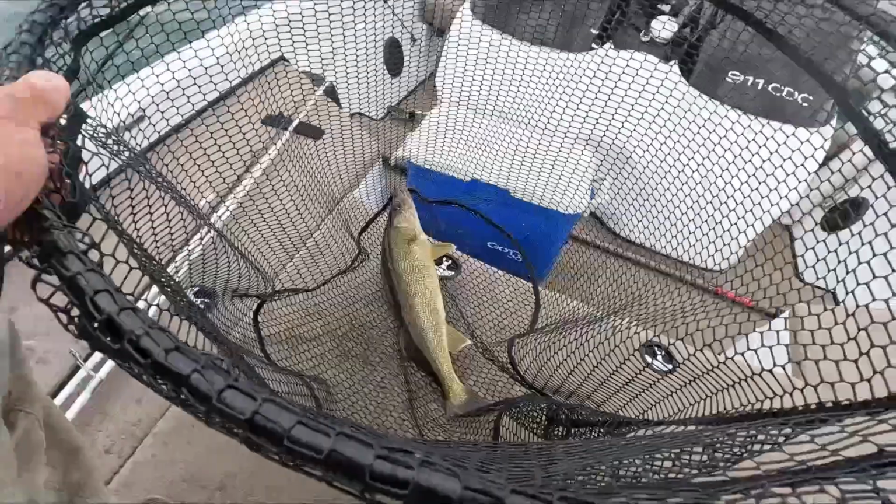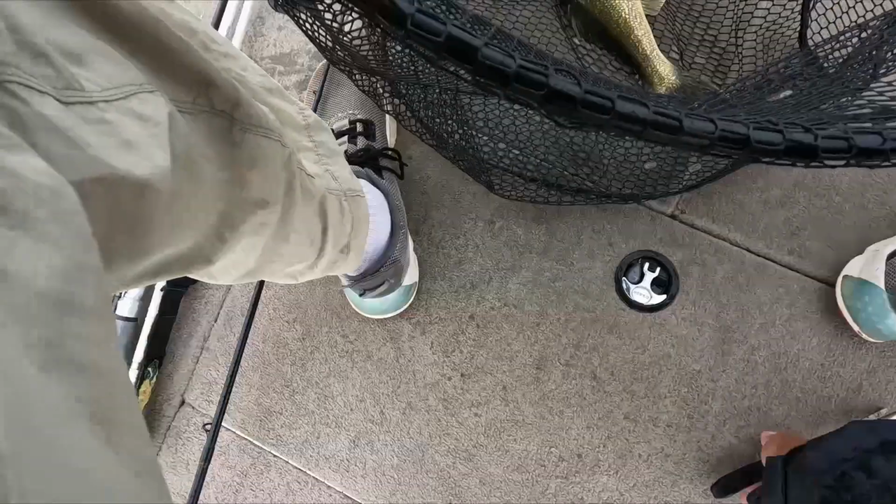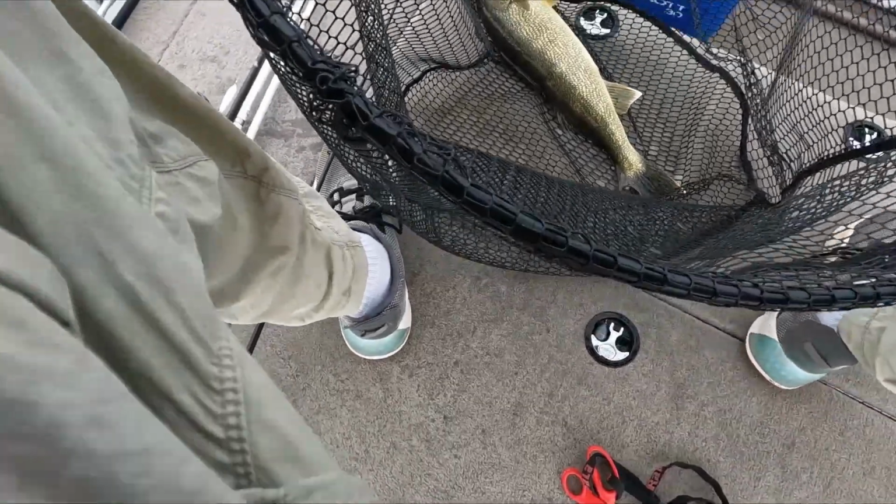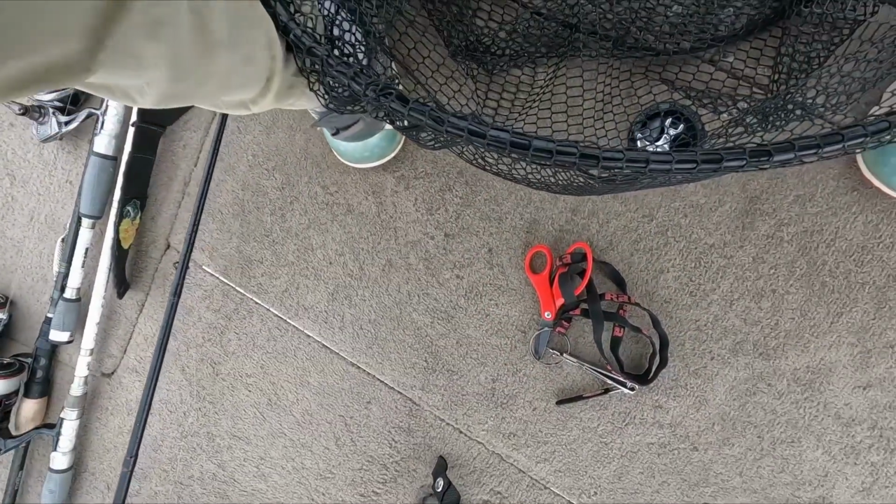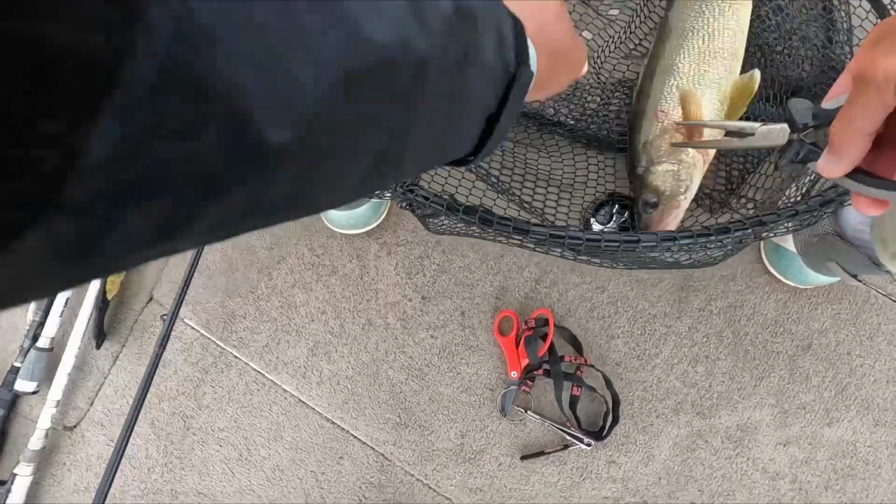Oh, that's a big one. He was above it, came down and grabbed it. That's a nice fish. Apparently he swallowed it. Yeah, now we spit it out.